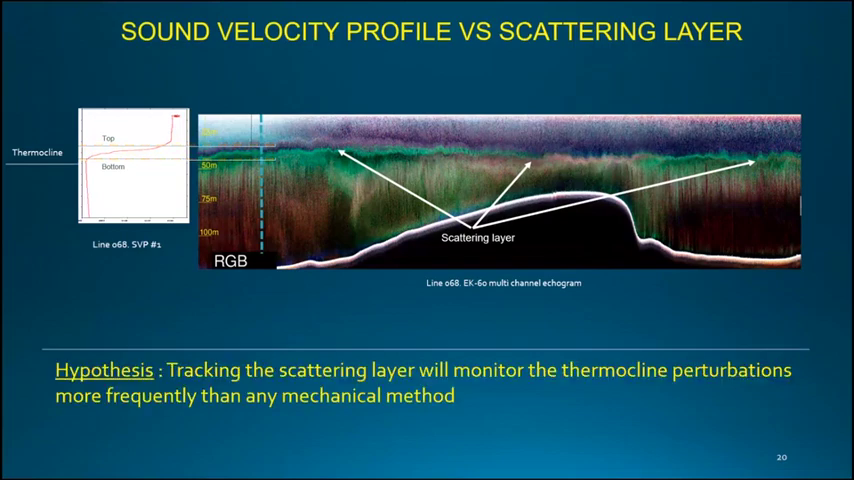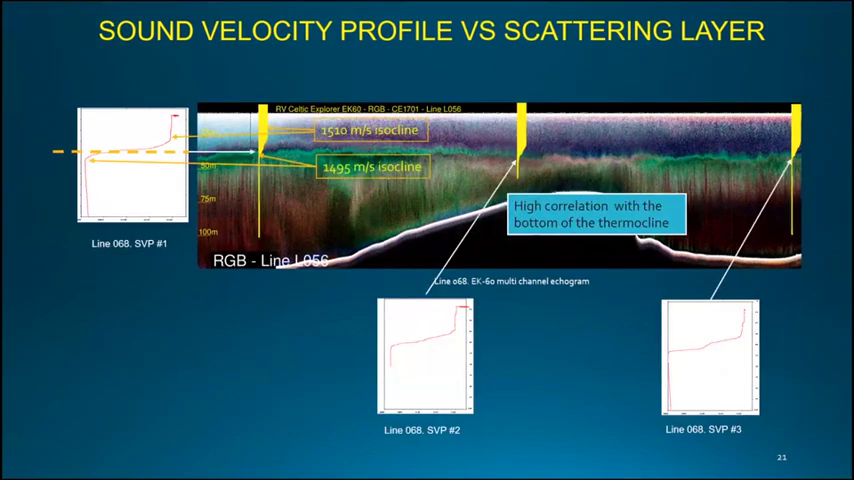So this is my hypothesis. I will track the scattering layer so that I can infer the depth of the thermocline more frequently than any other method. So we're doing this comparison for each of the locations of the MVP on the echograms for the 3 different frequencies.